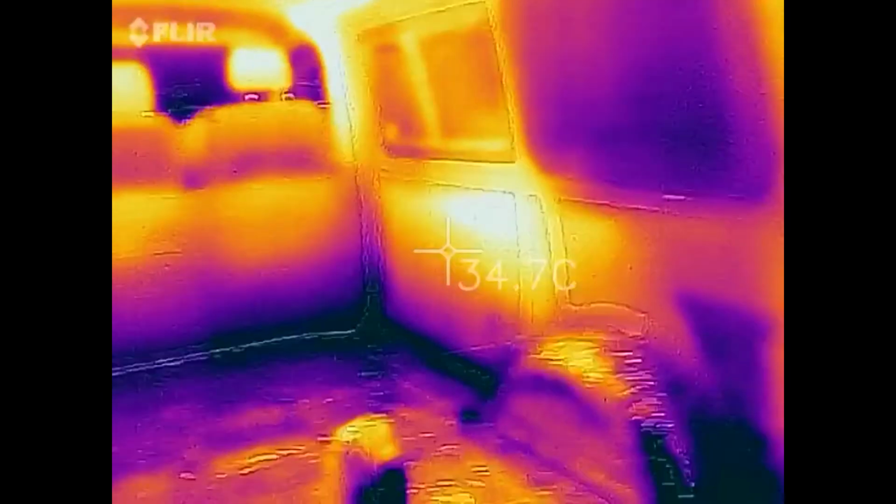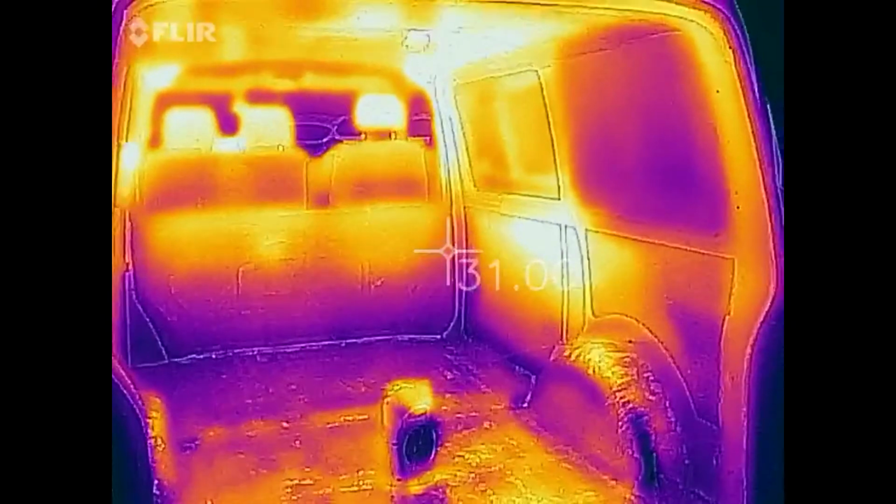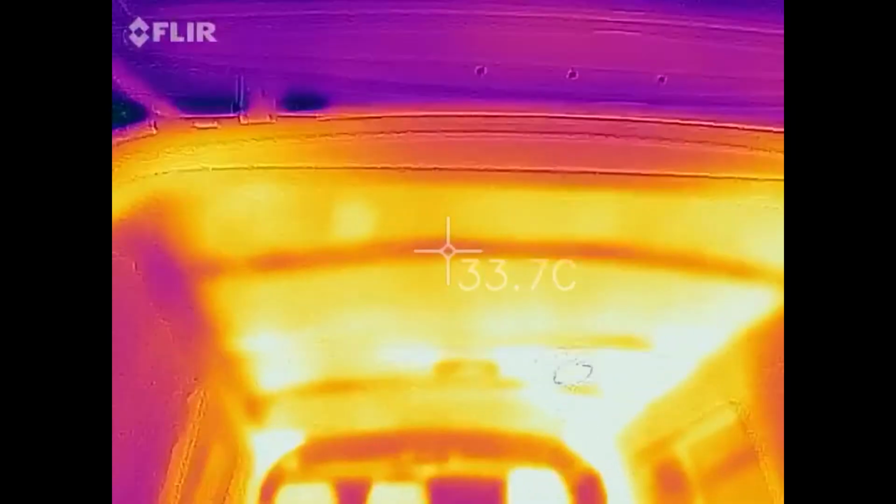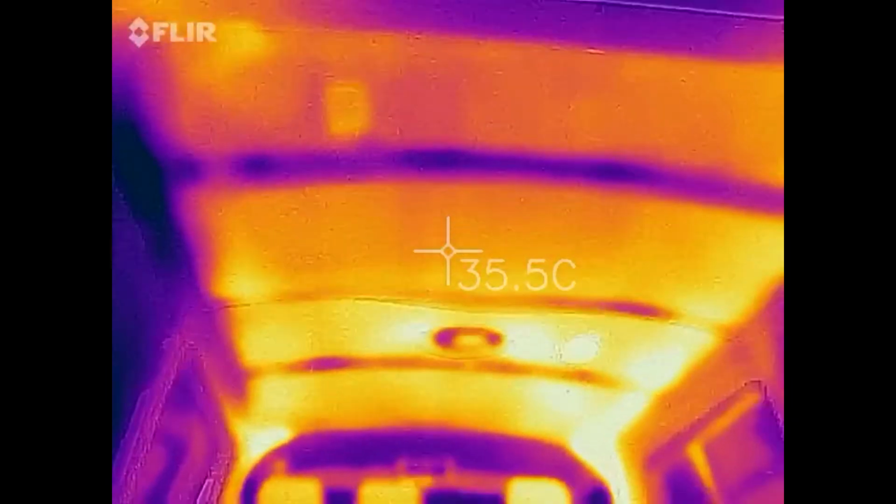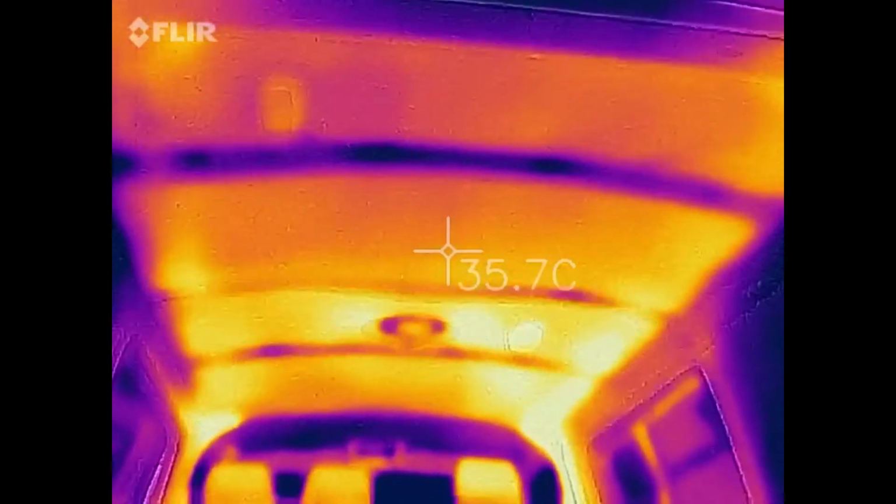But altogether, that is retaining quite a lot of heat compared to yesterday. Look at the roof, didn't I? Oh, the roof. Yeah. That's well insulated. You can see the cross beams now.